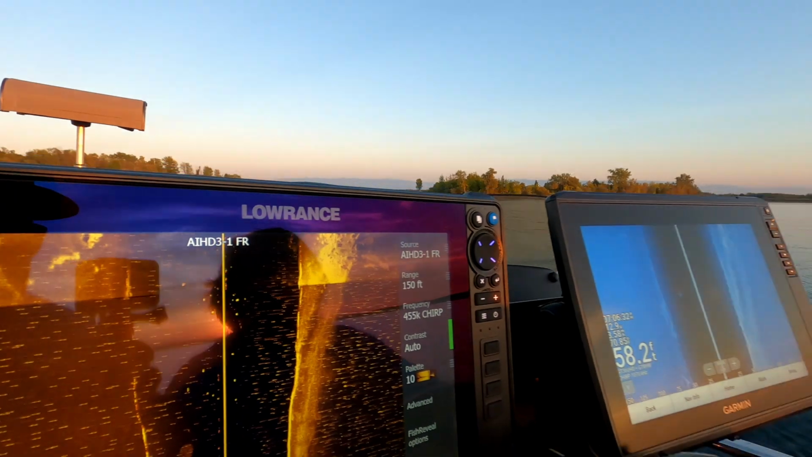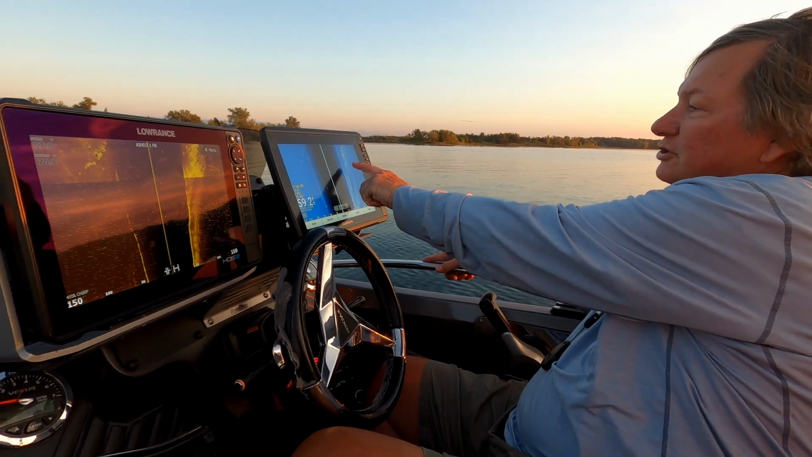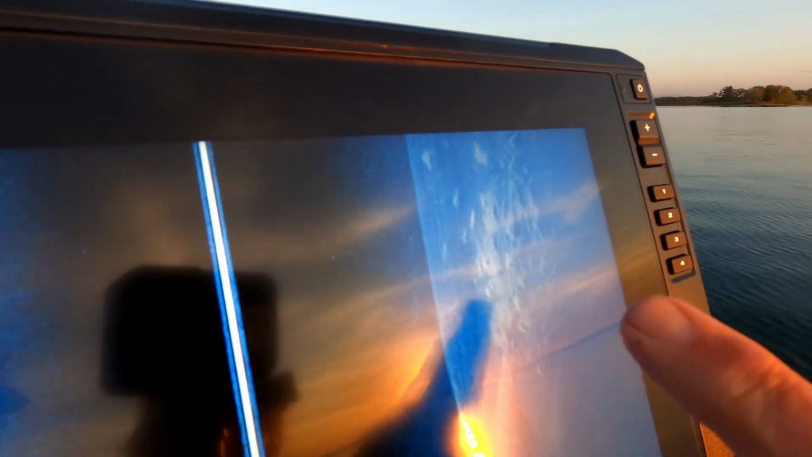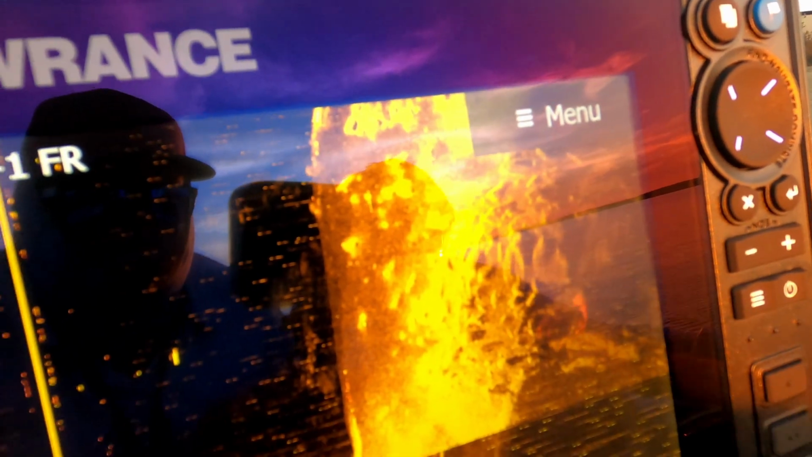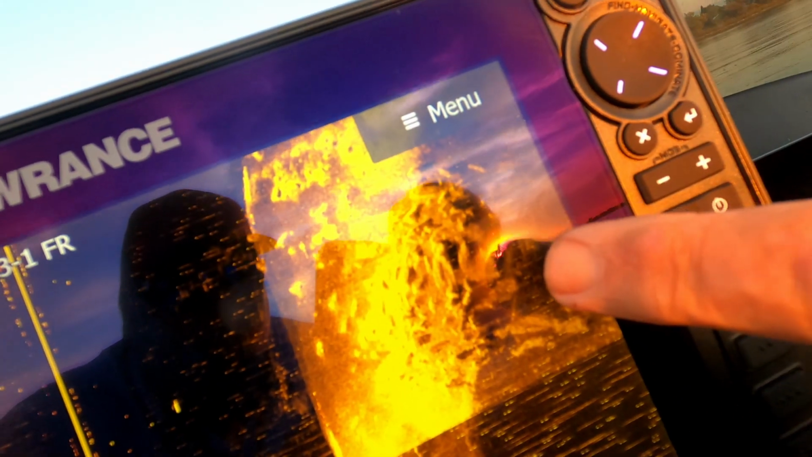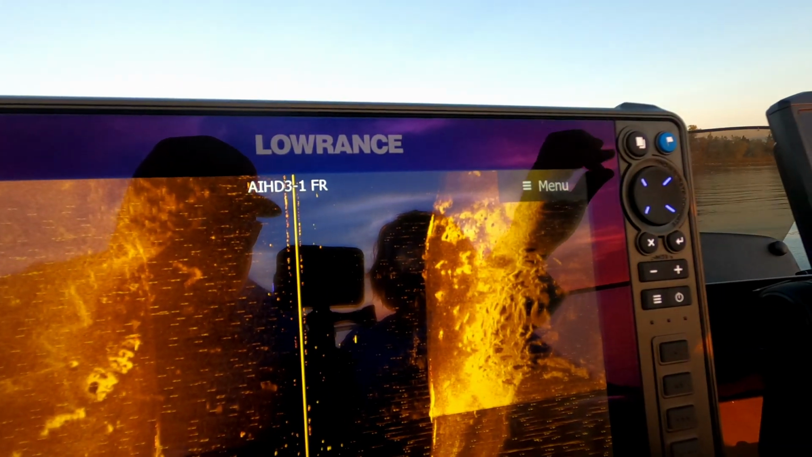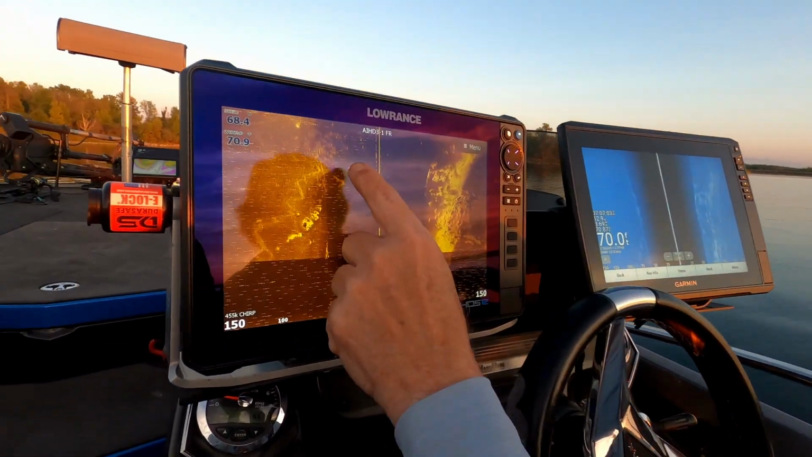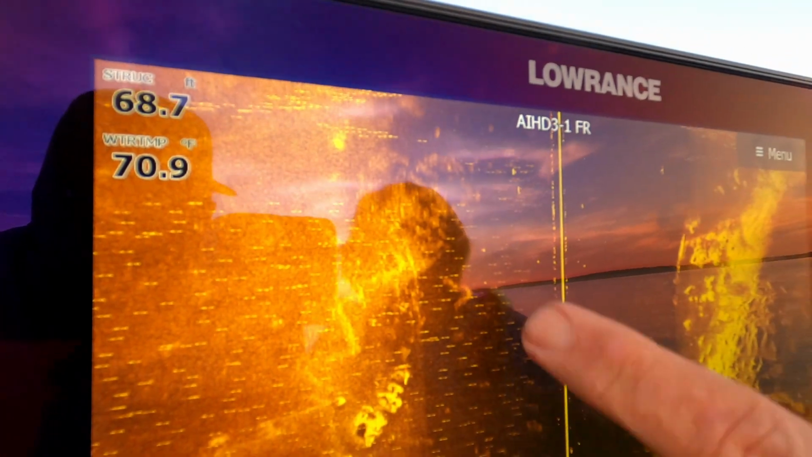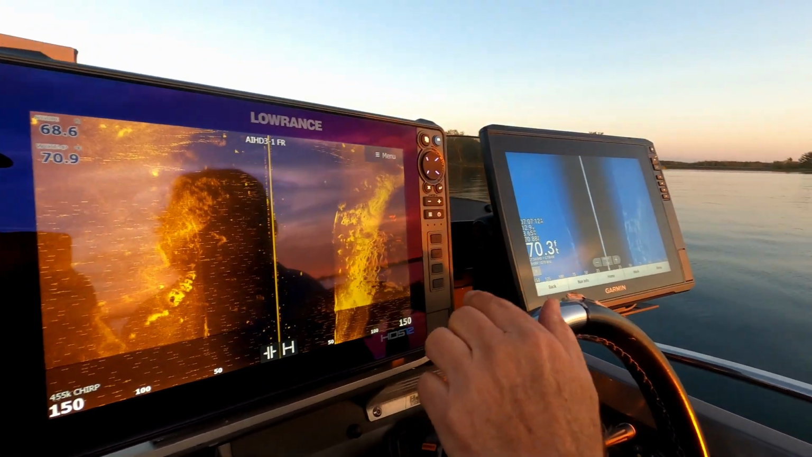Let's look at the definition difference. You can see the rock pile over here on the right. We're actually near a point coming into the launch here. Then we come back over here, and this is the same rock pile. Much better detail, much better defined shadows, and shadows tell you how high everything is. But we're still picking up just a little bit of electrical sonar noise. See the noise there? It's not as prevalent as in the megahertz range, but it still shows up some.